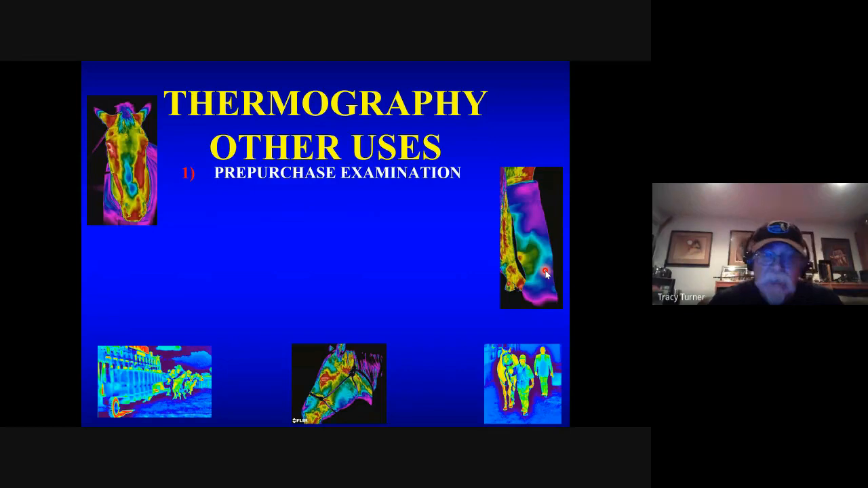Again, pre-purchase examinations. I don't think a horse needs to be perfectly symmetrical to be normal, but if I run across a swelling, a flexion test or something that's odd, and I want more information, thermography is a great tool to use. Is there inflammation in this area, or is it thermographically normal? And if it's thermographically normal, I'm going to worry a lot less about it.